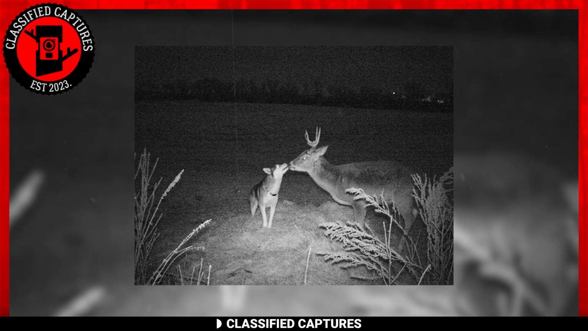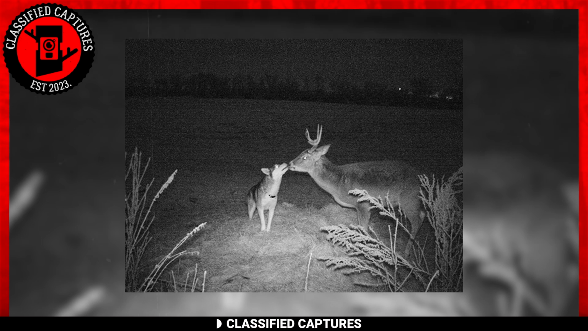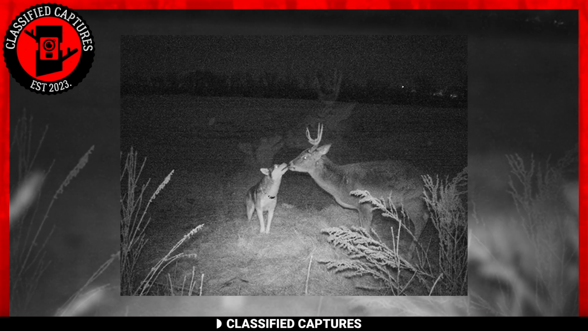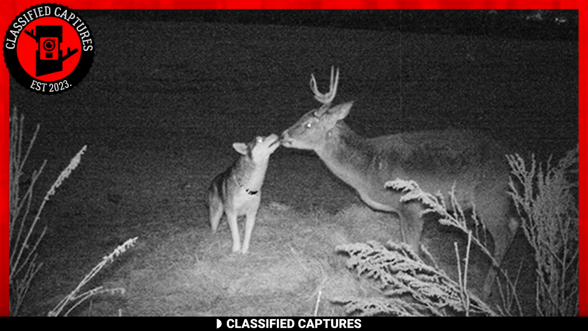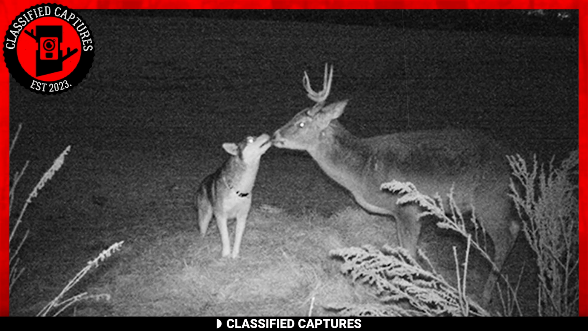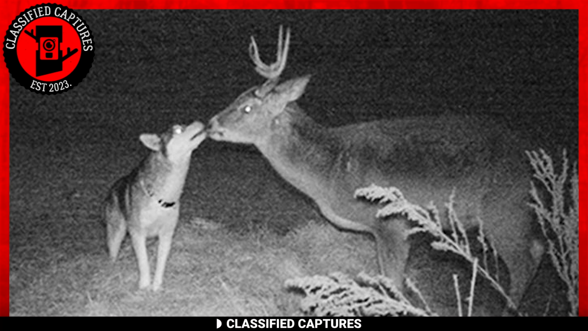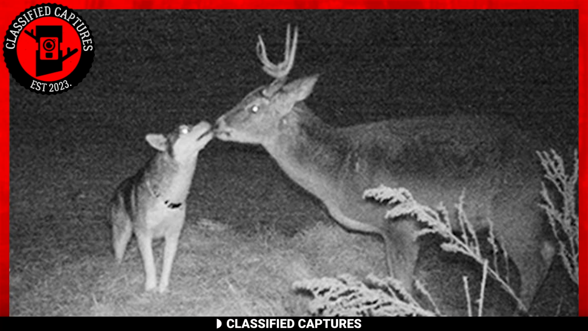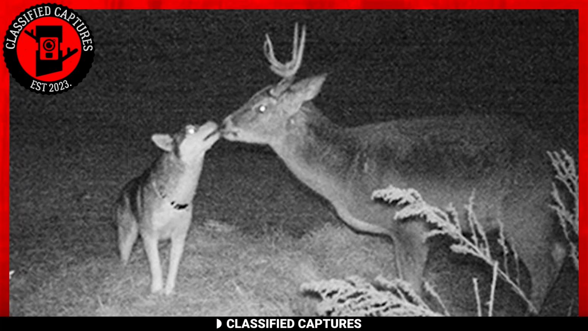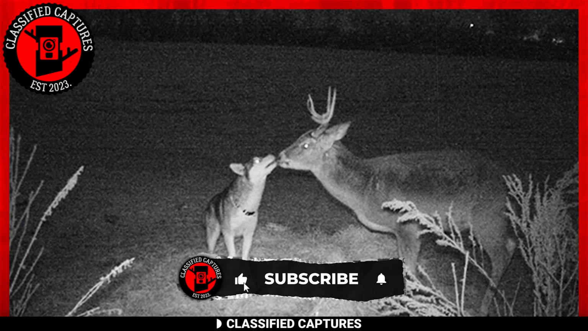And for our last capture, we leave you with a lovely image of a husky interacting with and loving a wild buck. We can't tell where the husky came from or how it could know this buck, but boy are we glad that there was a trail camera set up to capture this. It certainly ranks high on the list of things you wouldn't have believed if there was not a camera to capture it. Either way, it's an odd yet beautiful friendship, don't you think?